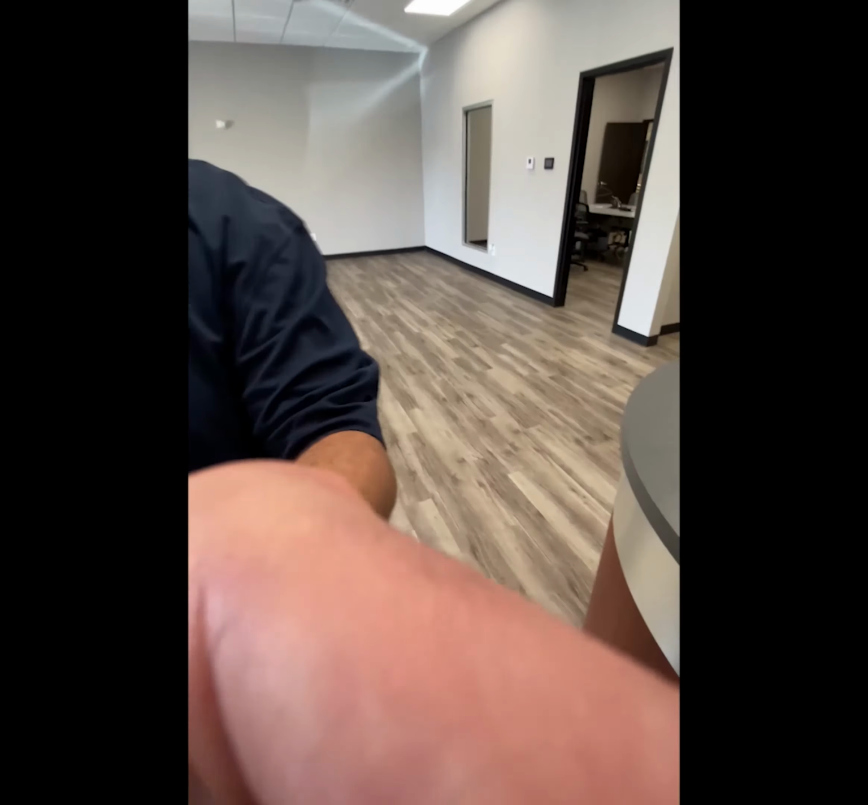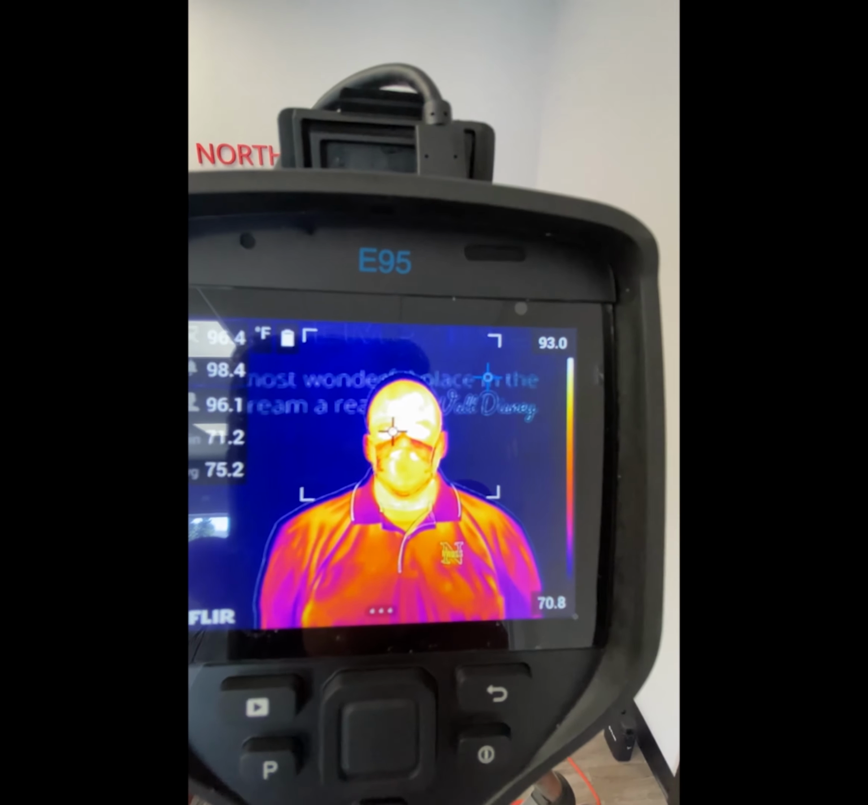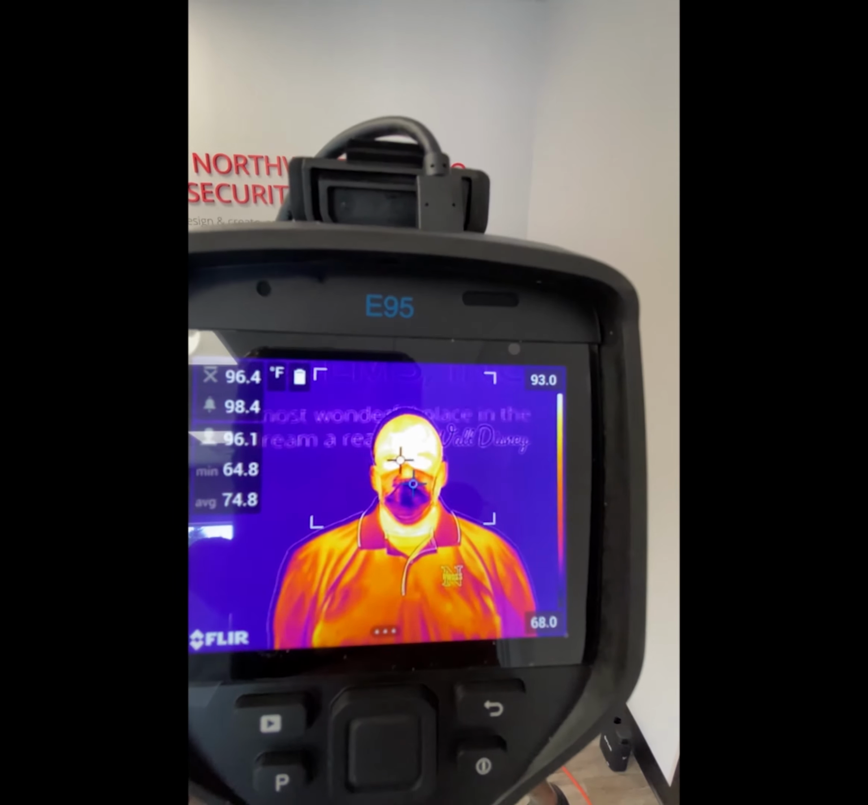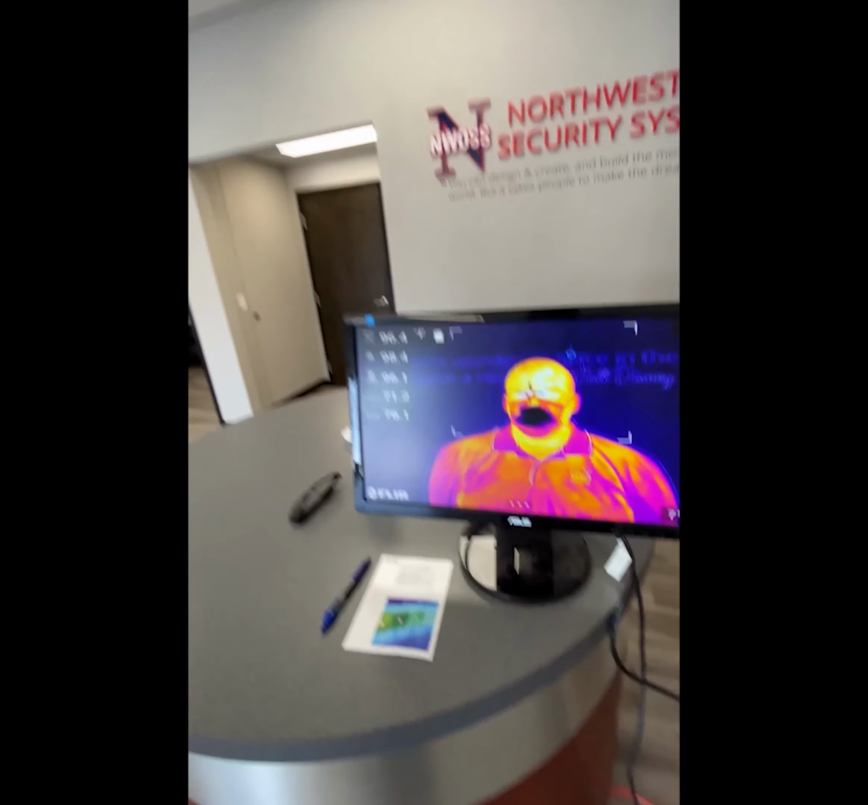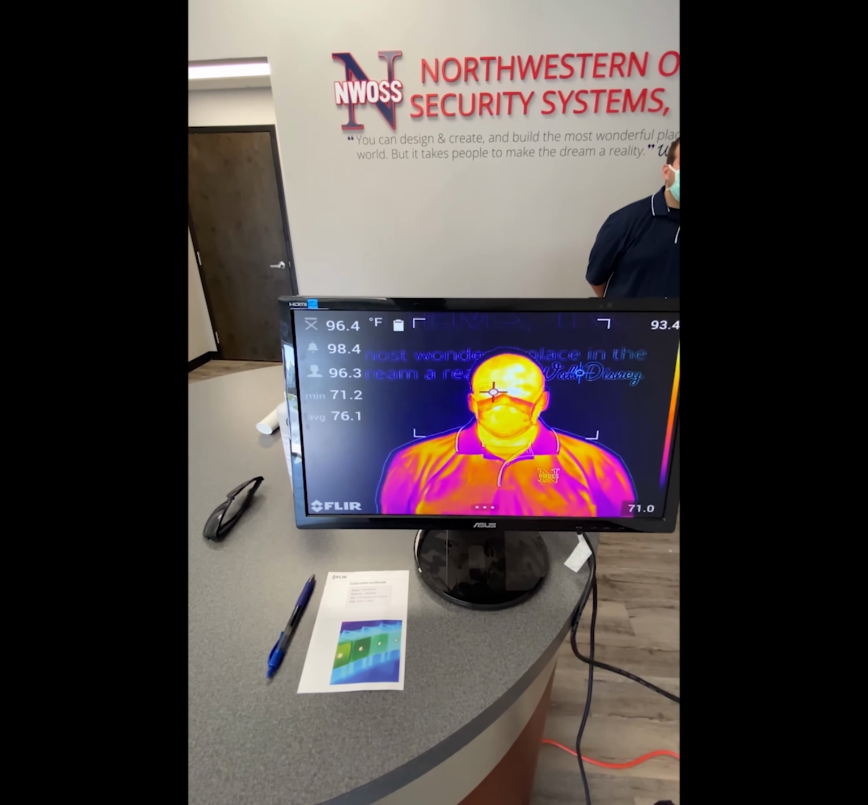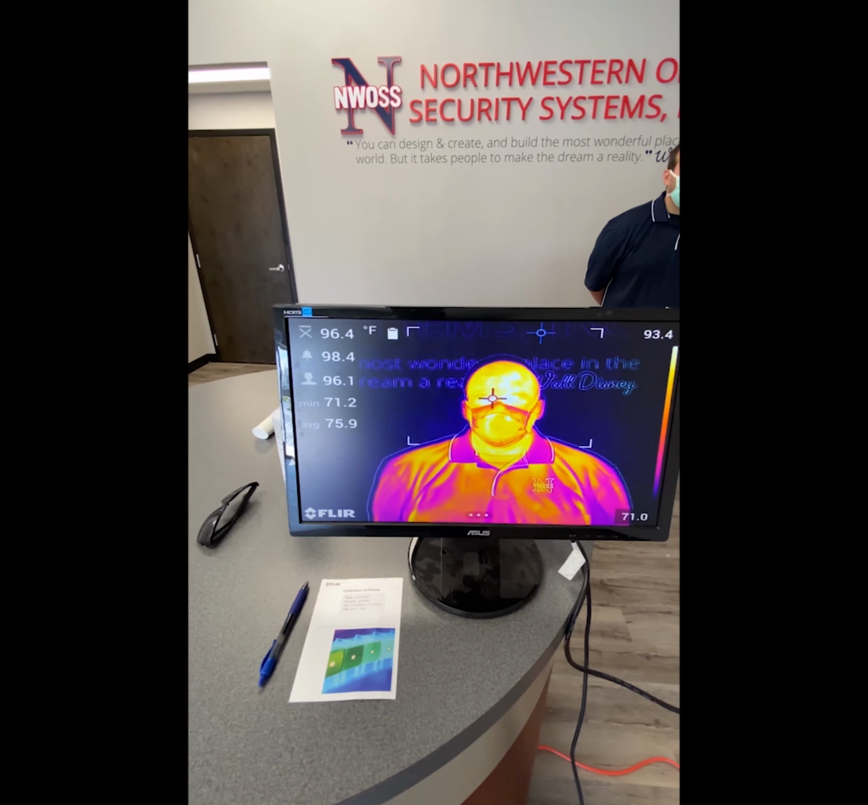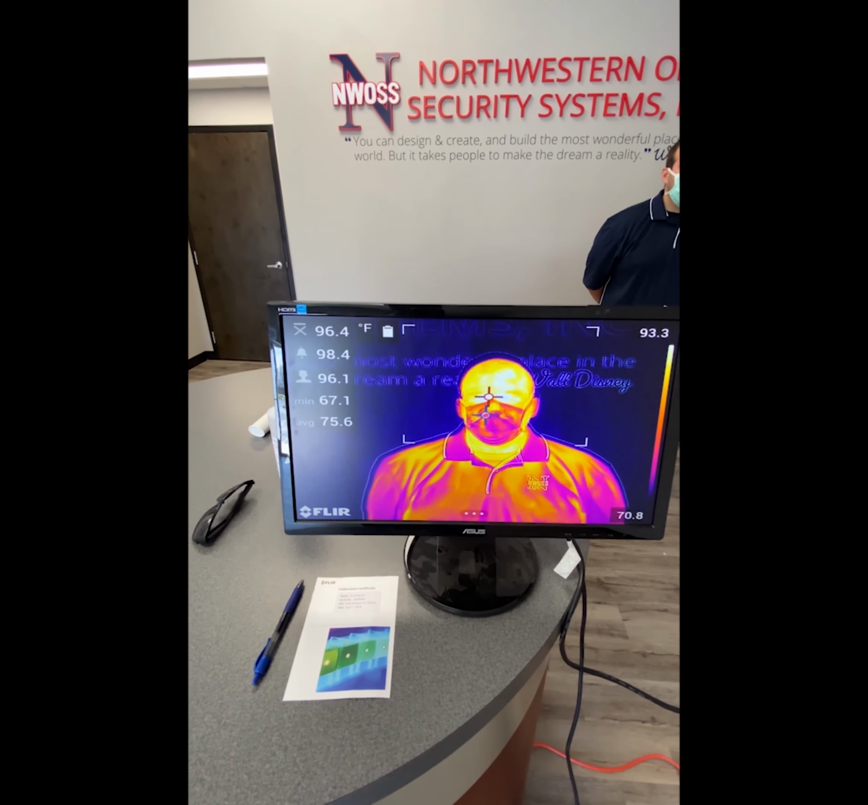And we have marked off a distance on the floor there. That's about 6 feet from the camera. So we can look here, and we got C's temperature at about 96.1. Let's just let him stand there for a minute. 96.1, 96.3. Pretty steady at around 96.3 and 96.1. So we'll just call it like 96.2.